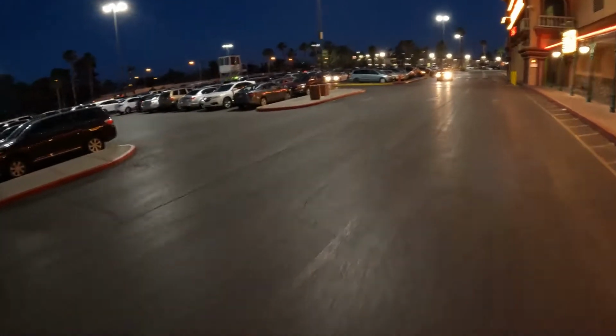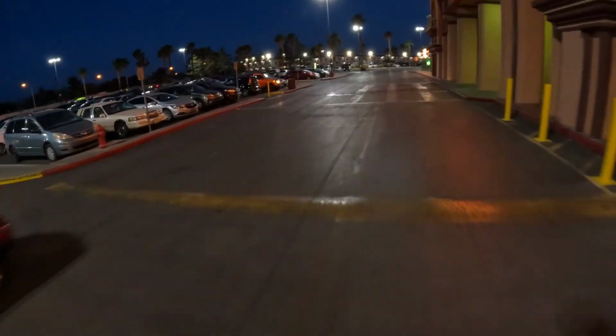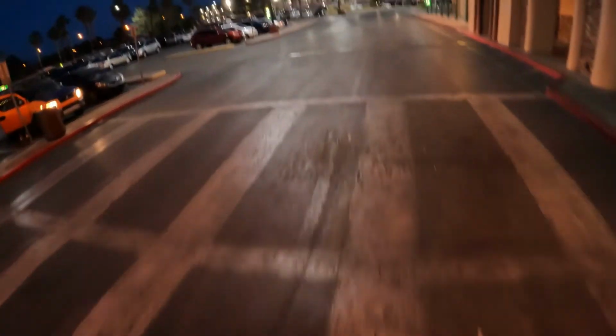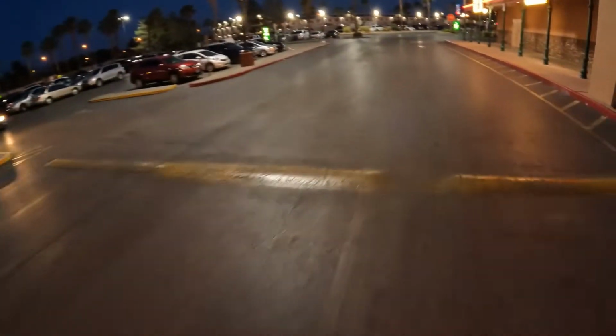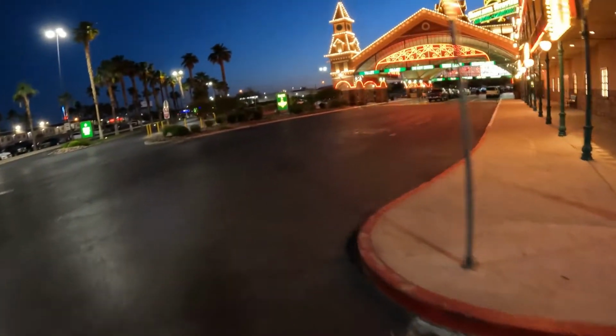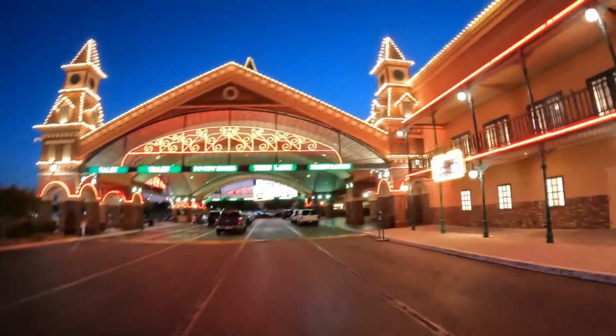Wow, there's a lot of people out gambling tonight. There usually are, I suppose. This parking lot usually fills up after the sun goes down. Look at this. We'll go through the through lane.